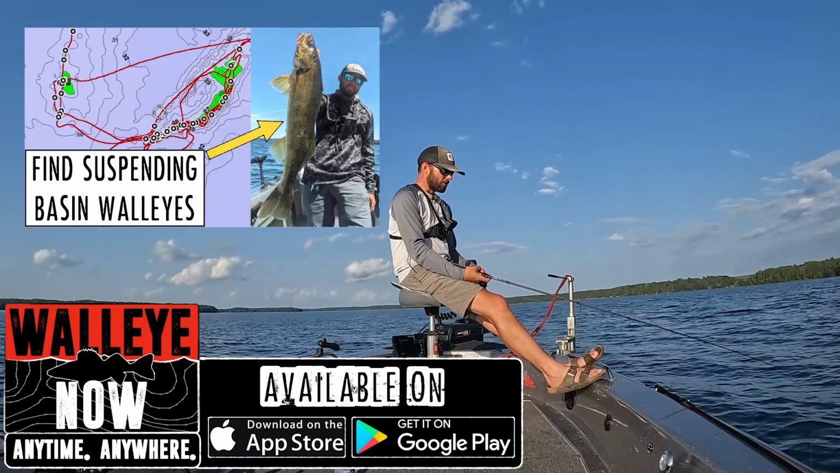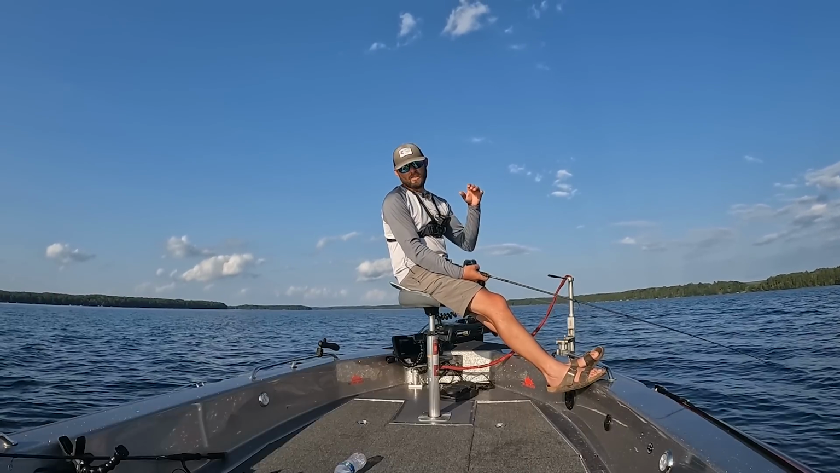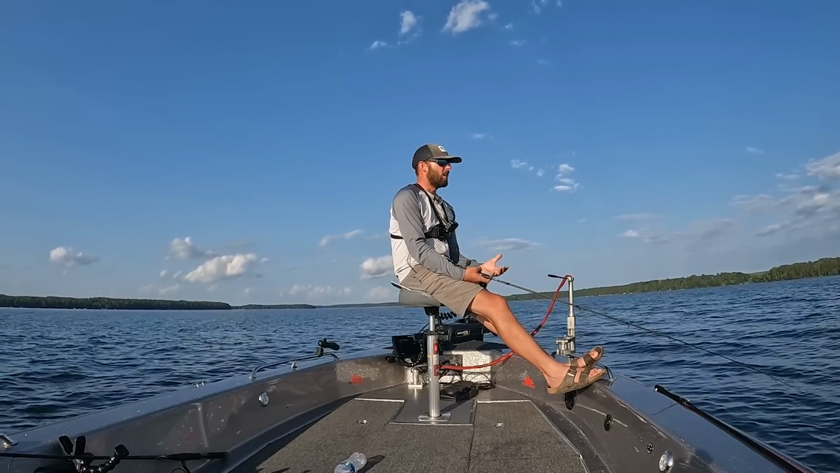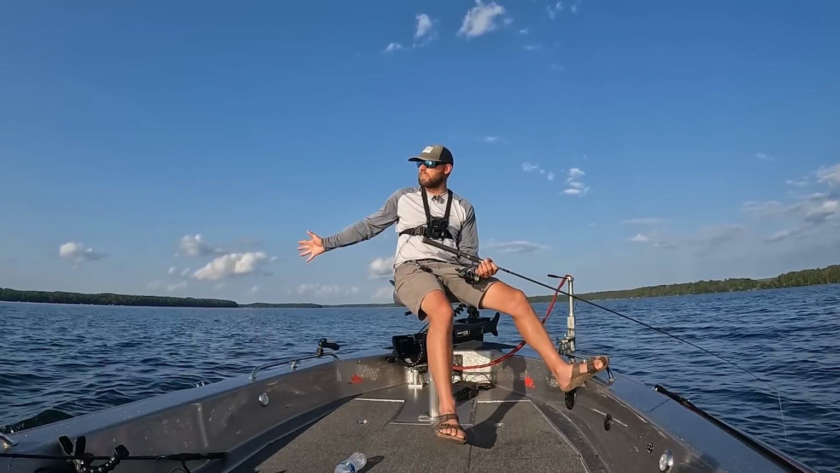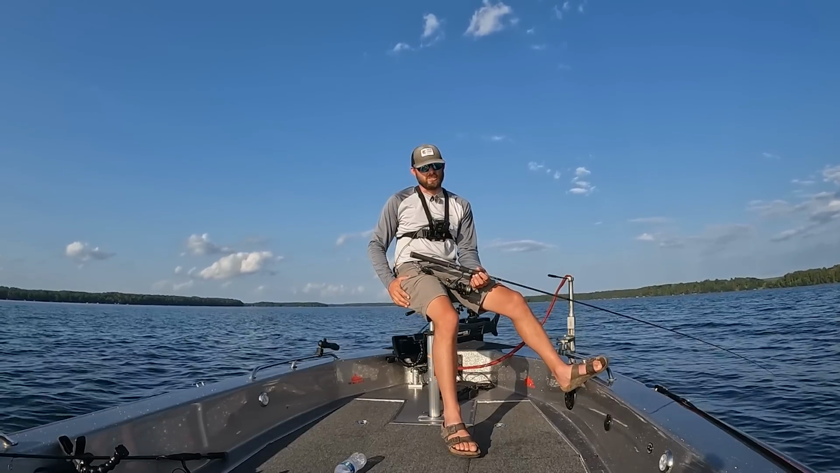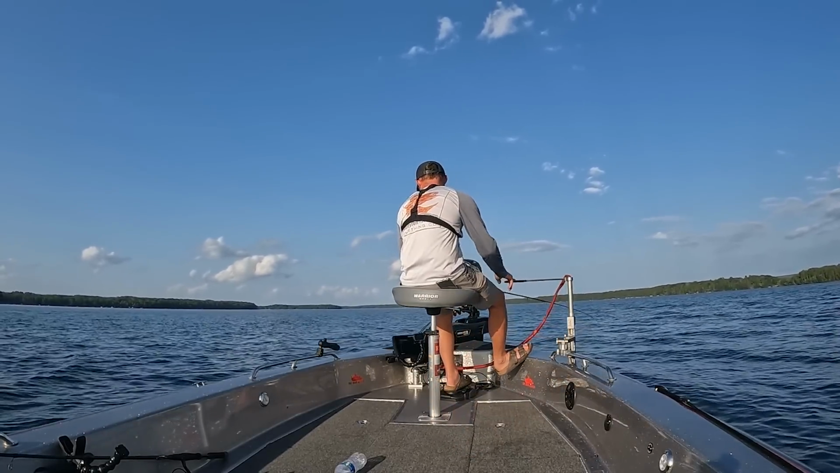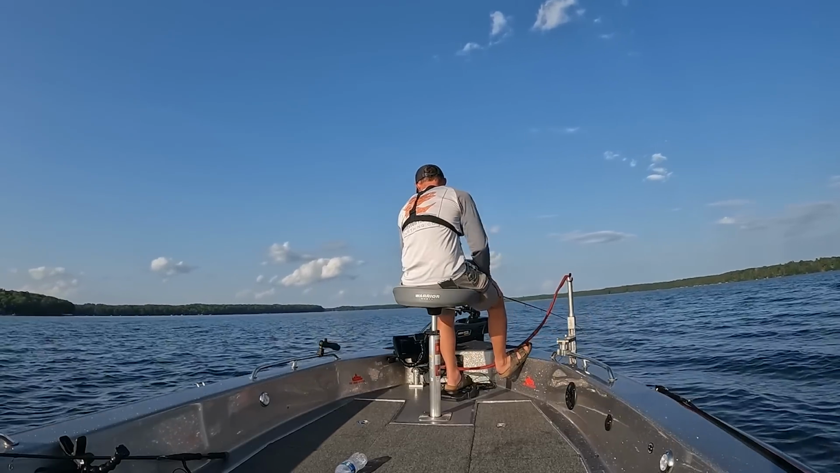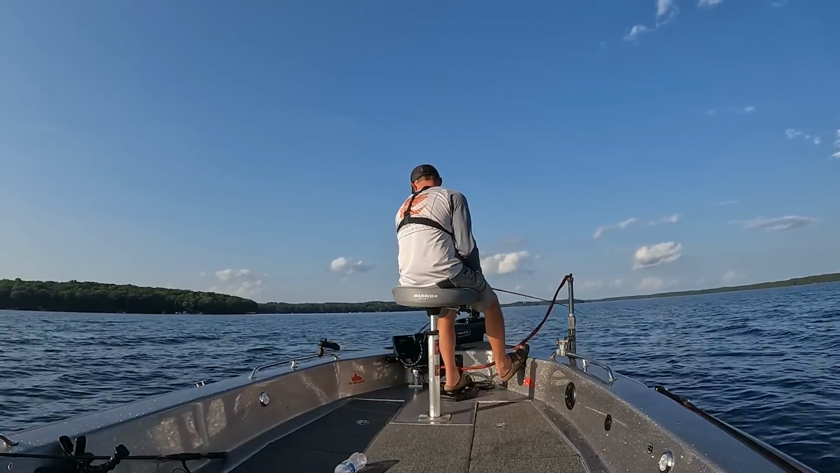But it does a phenomenal job of walking you through my thought process, what I look for as far as structure goes, and all that little stuff that helps narrow down a big intimidating basin like this to fish. So if you're curious about location, I would 100% get over and watch that video, and it should narrow it down pretty good for someone who's looking to start this kind of basin fishing style.